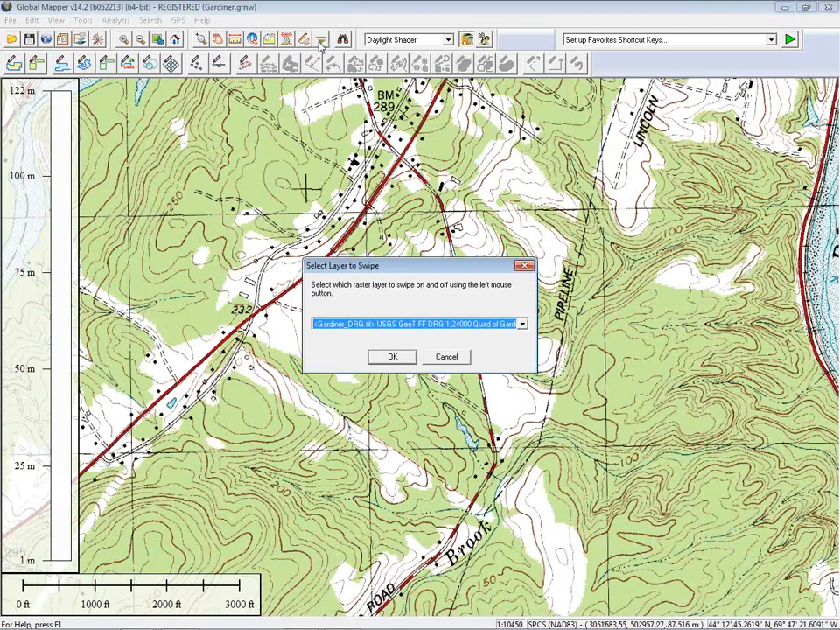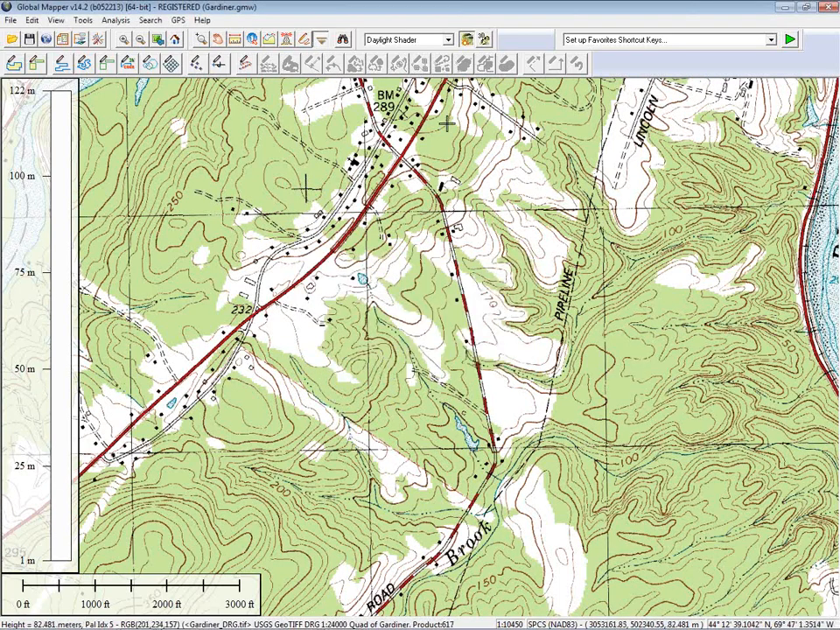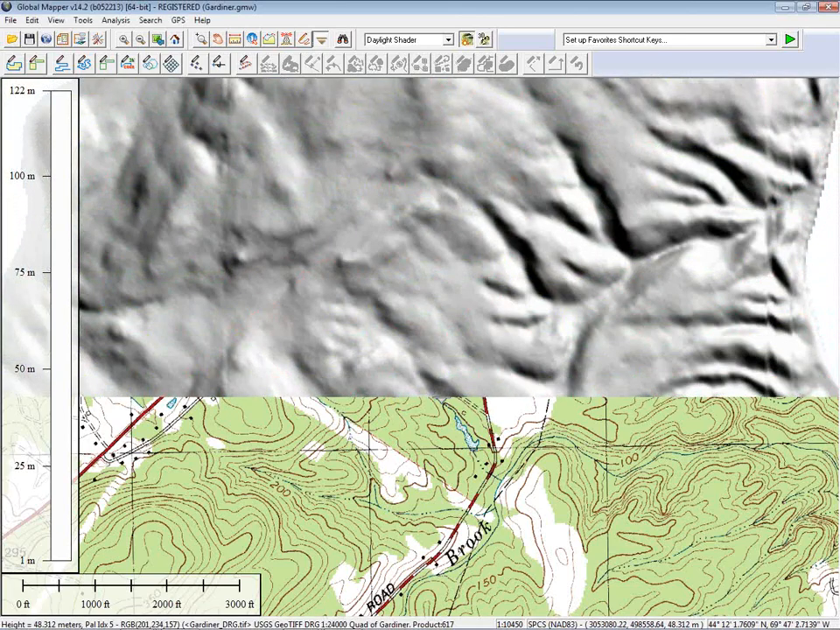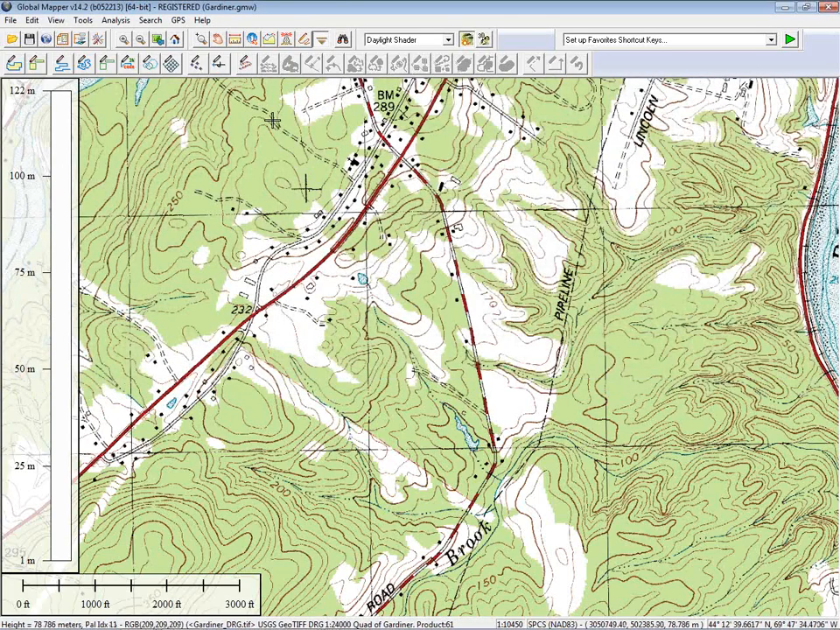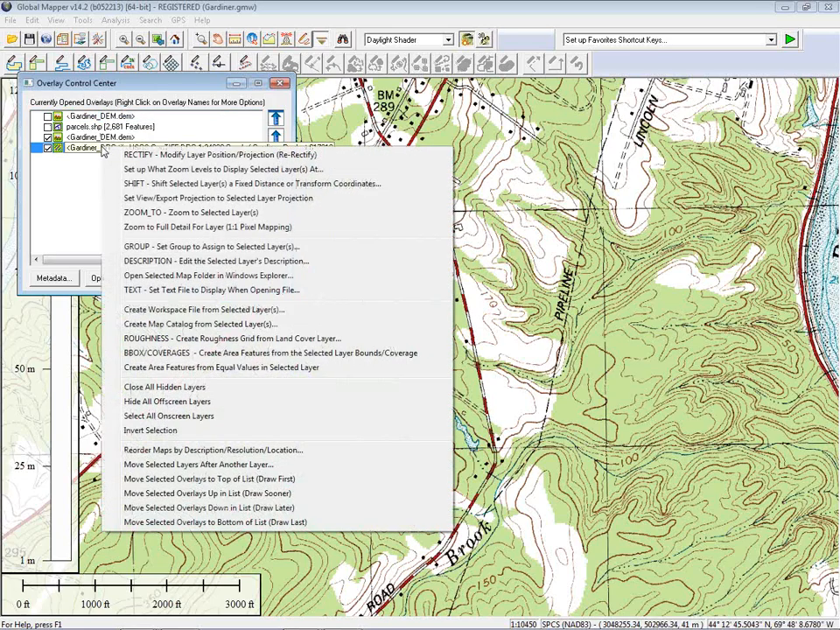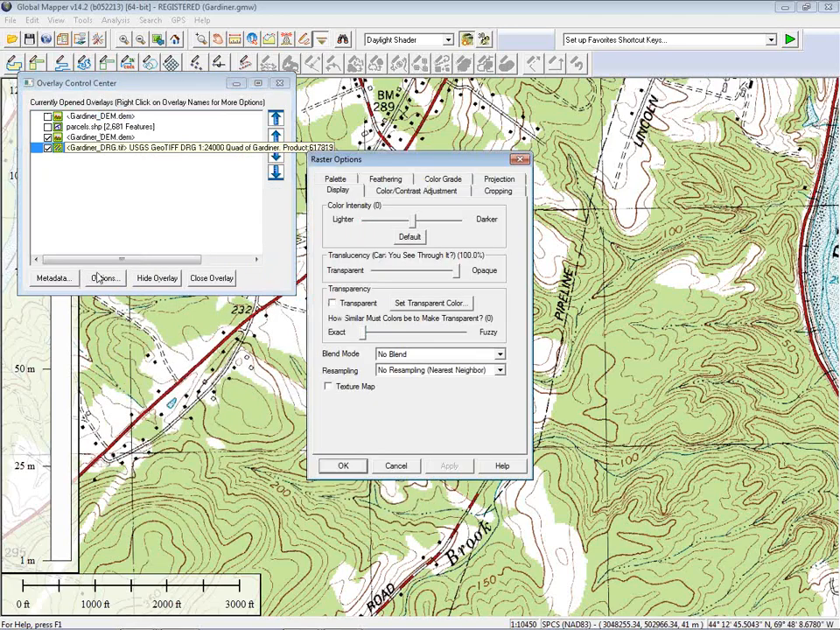Now, I'm going to use my swipe tool once again, and you'll see as I pull back, all that I'm seeing now is my hill shade pattern. I'm not actually seeing any variation in elevation. I'm just seeing the hill shade pattern. Now what I want to do is pull that hill shade pattern and have it rendered on my topographic map. In order to do that, I'm going to open up the Overlay Control Center, and for my loaded topographic map, I'm going to choose my options.